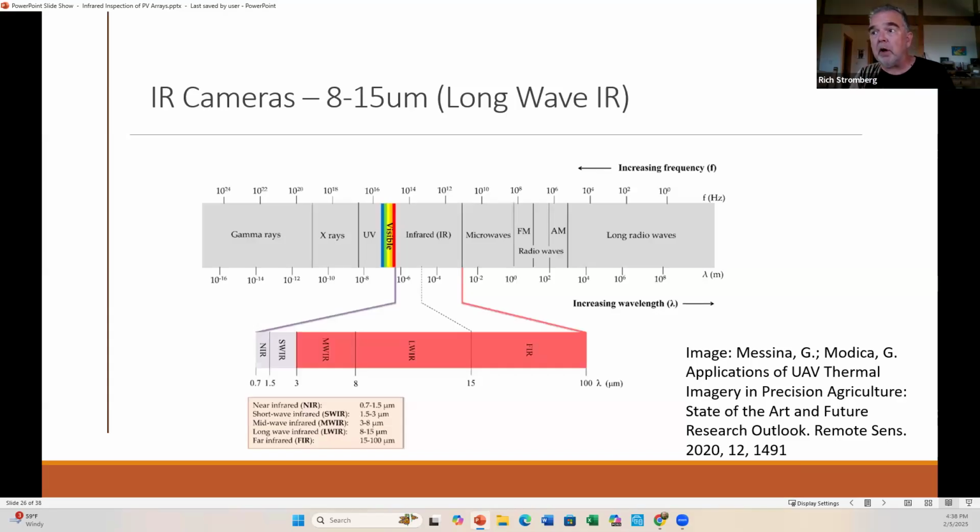So IR cameras themselves, remember there was the visible light, and then William Herschel was just looking at this near infrared, which is kind of in this range. It says near infrared, shortwave infrared, medium. Most of your cameras, like the handheld ones I showed you and the drone based, will be in this long wave infrared from 8 to 15 microns.